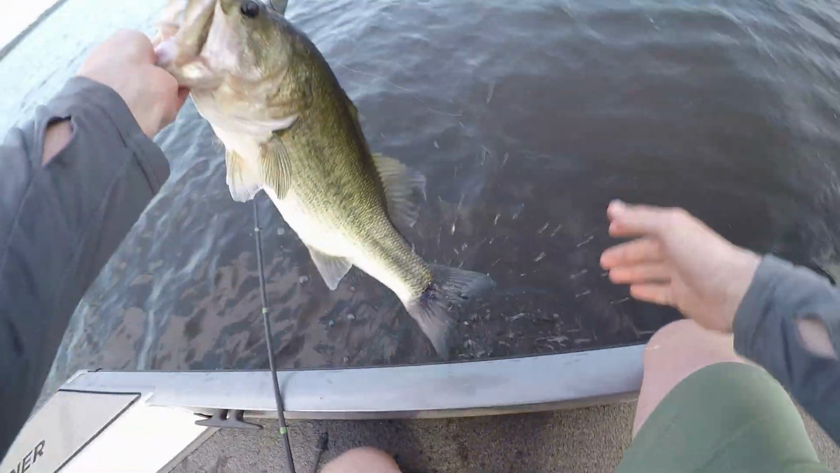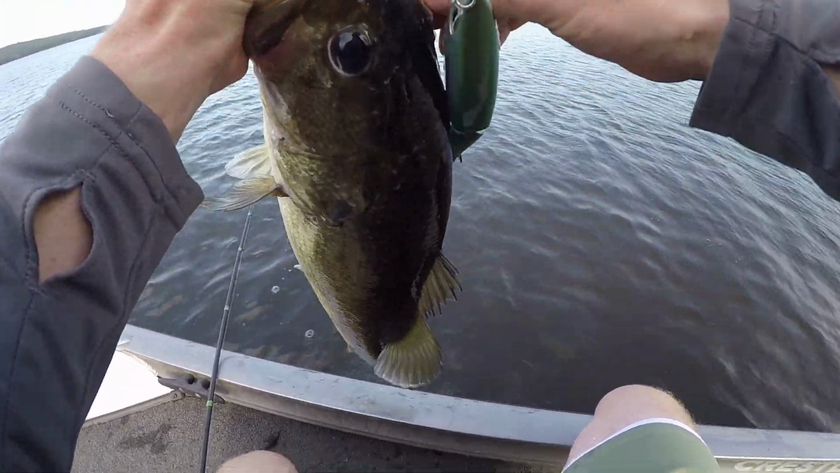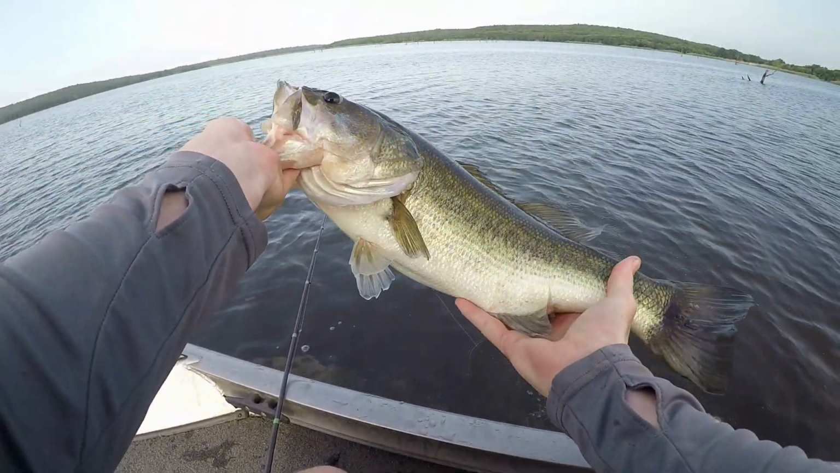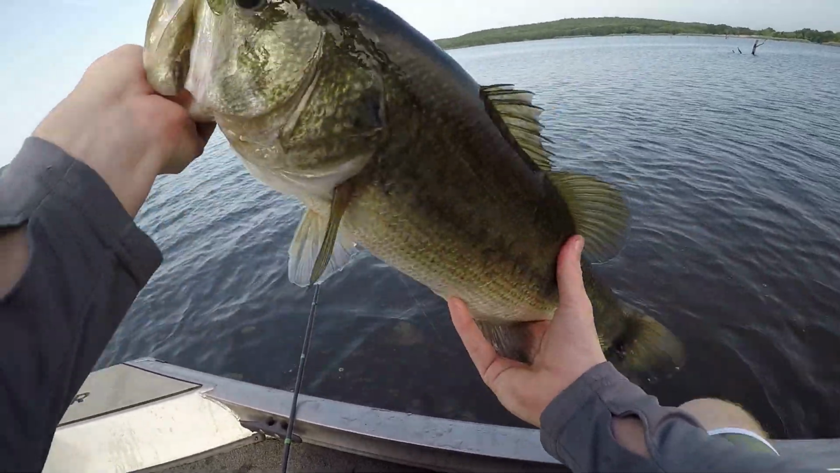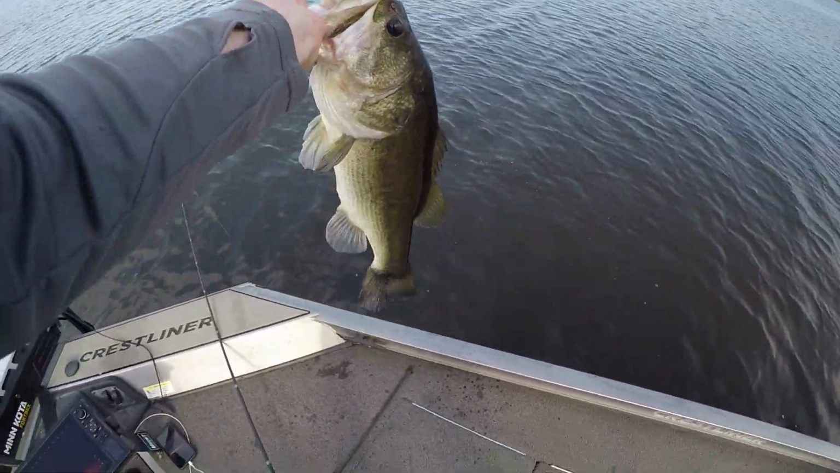Oh, yep, that's the right kind of fish. Dang, I got him in the eye, poor guy. Whew, it's a good one. I'm gonna get a weight on that one. Solid fish. I can't believe he came back and ate that many times. He's just flat out aggressive.